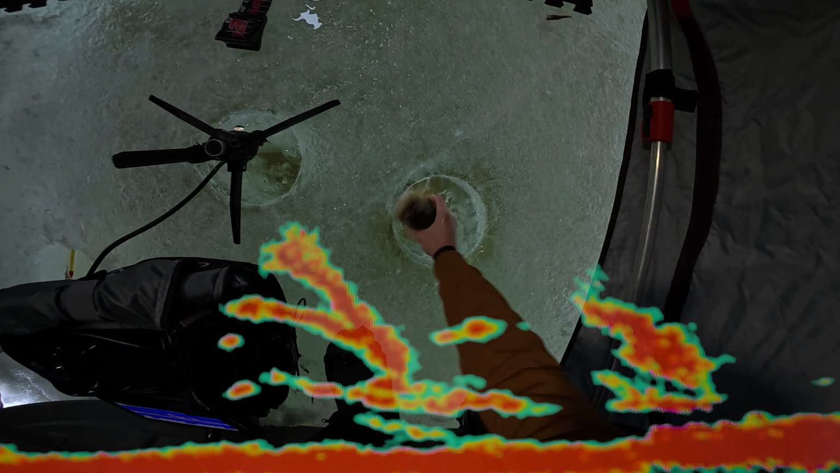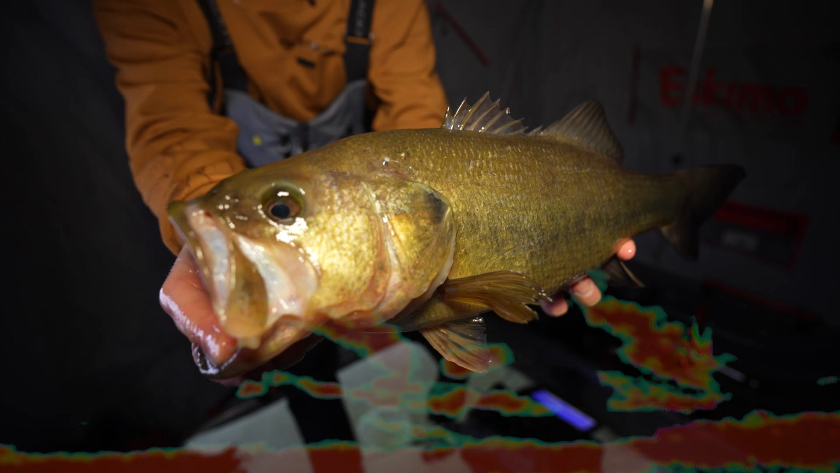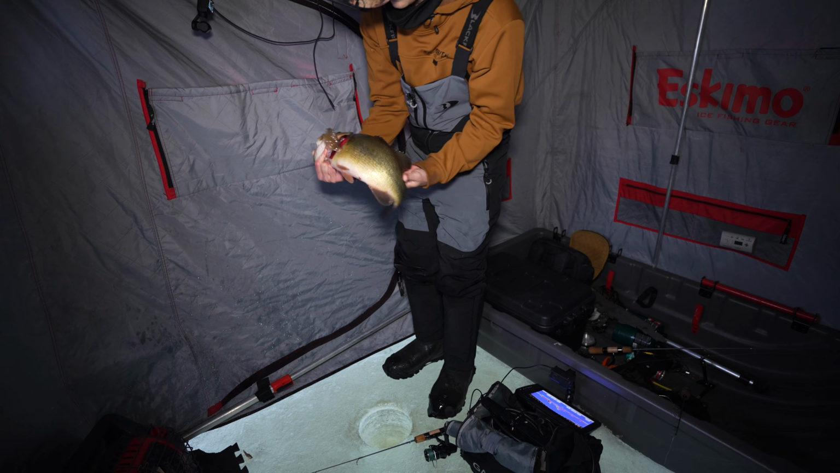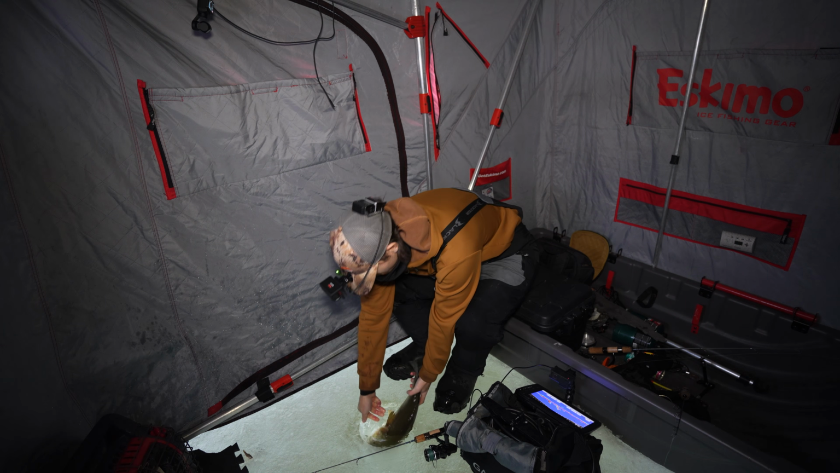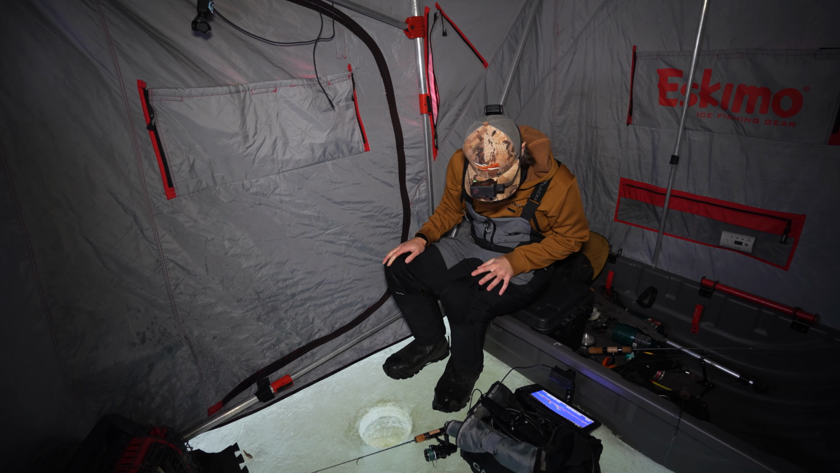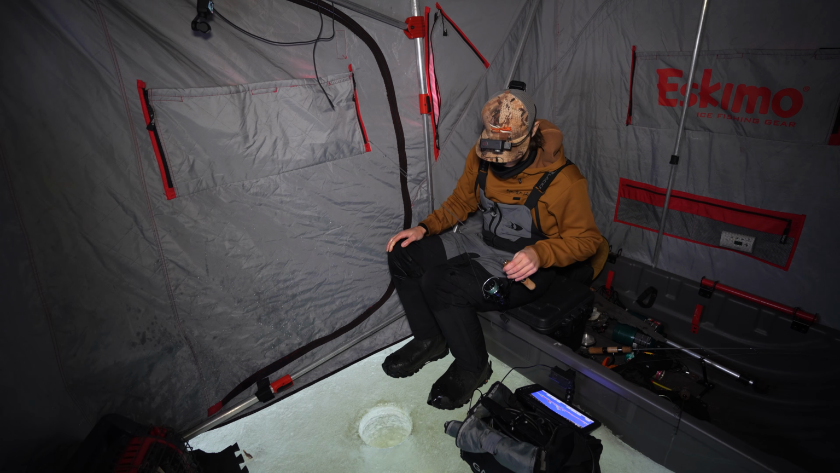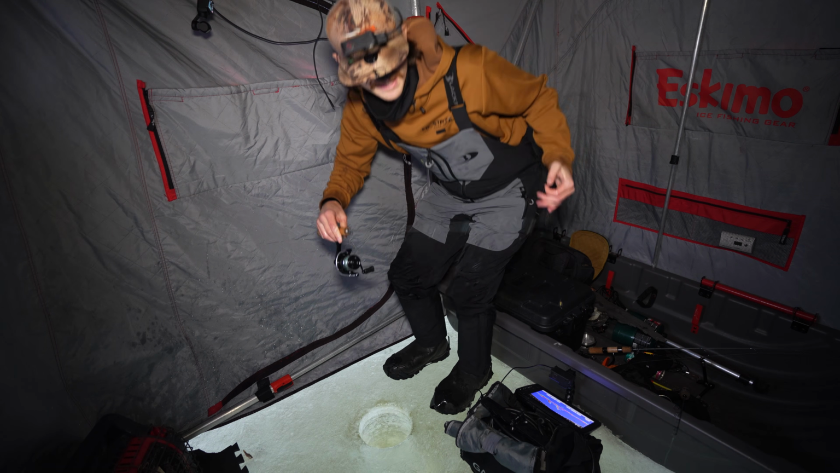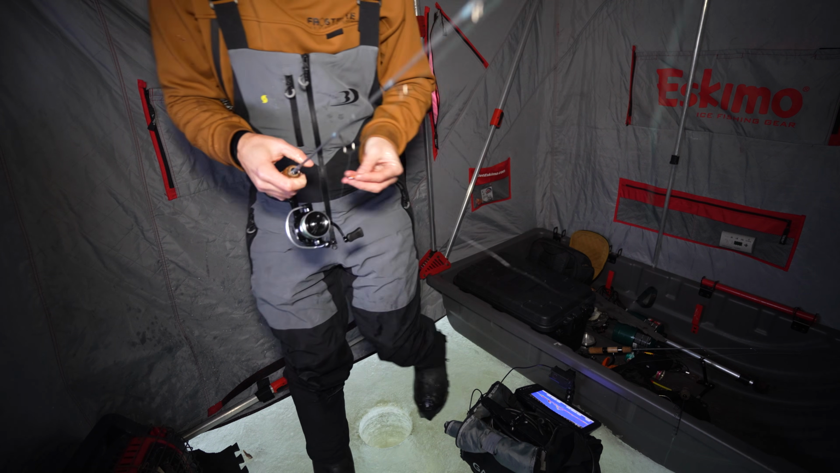You are not what I was going for, but I'll take it. A little mixed bag out here. Probably a 3.5 pounder. Chunky fella, that's for sure. Thought for a second there I had on the new state record crappie. It's cool to see there's some multi-species here.